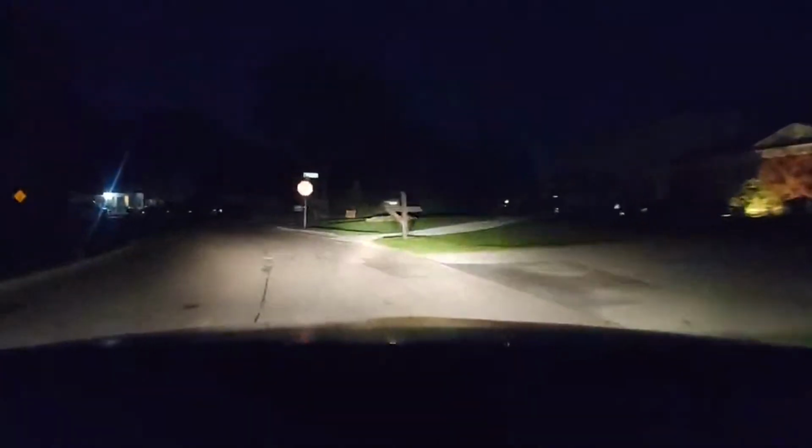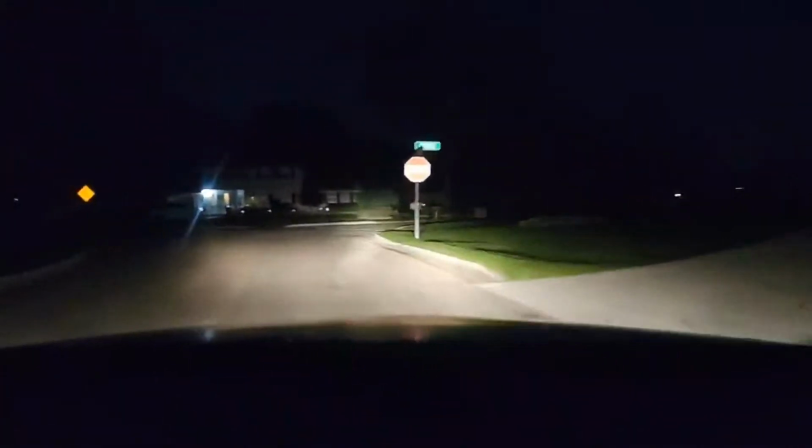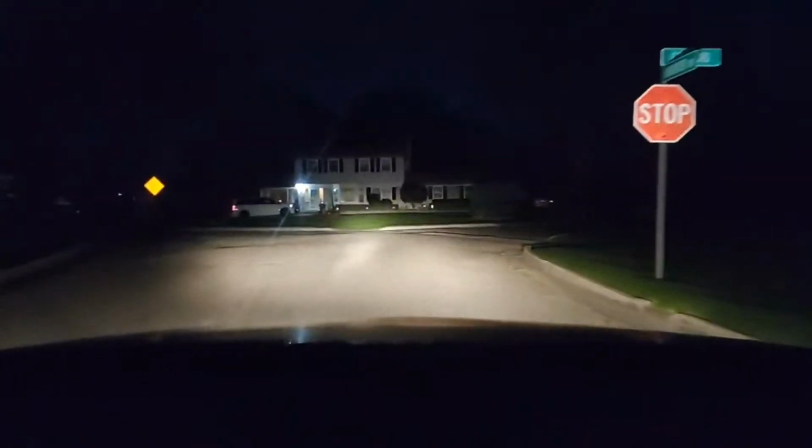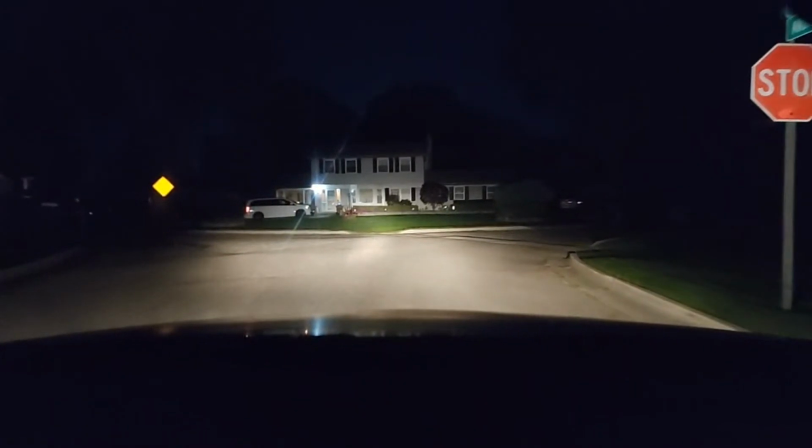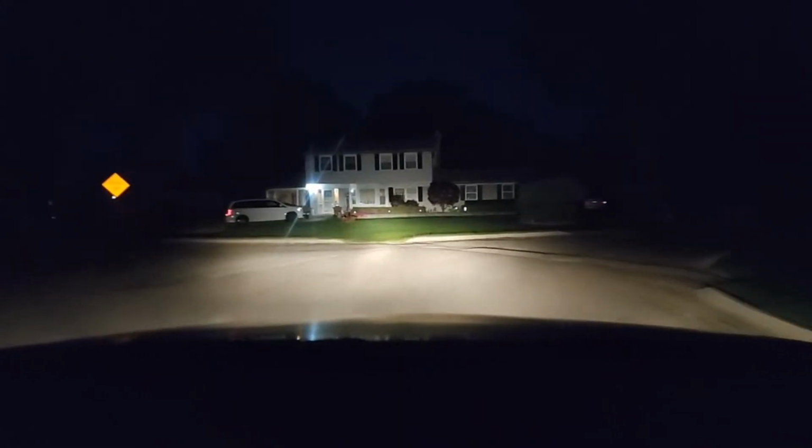Really important. So I want to come up and stop, and then I'm going to make a right turn, and hopefully we're getting out of this neighborhood. So I'm going to go slow. I'm going to drive around, and this sign means keep to the right. So we want to keep to the right. That's what this sign means, keep to the right. So we're going to keep to the right.